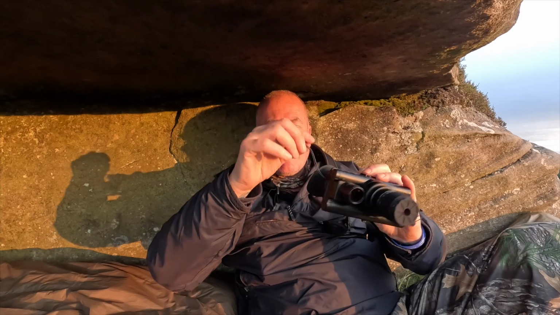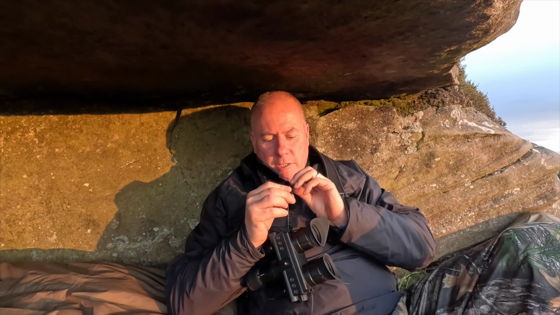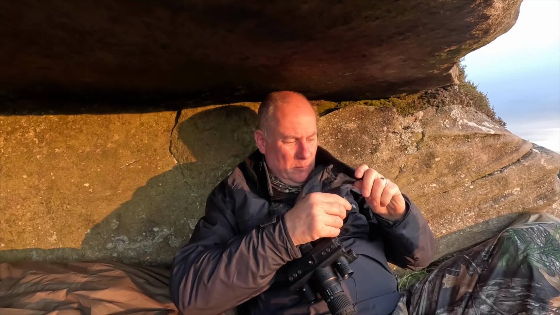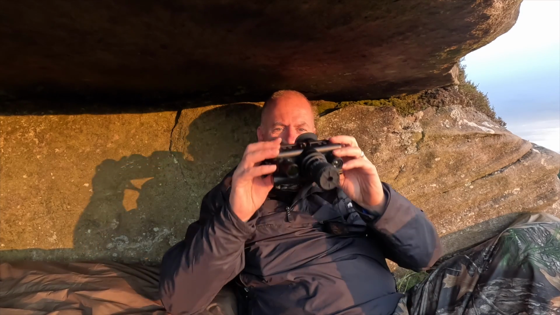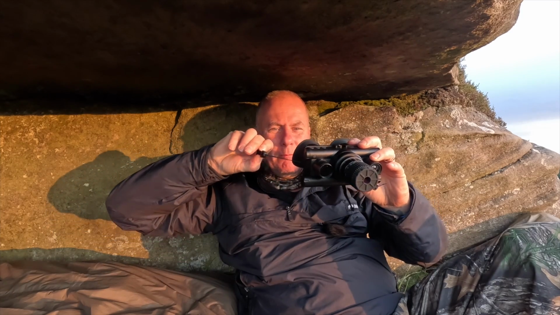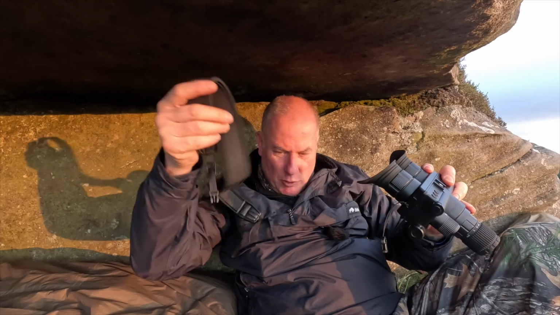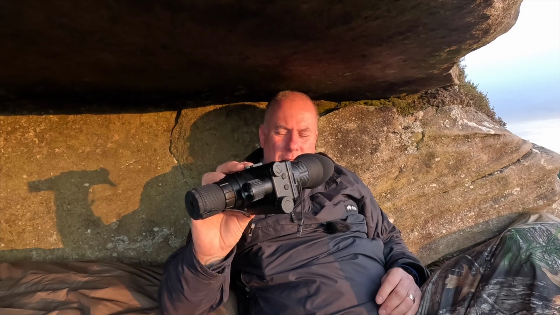Get this, attach these to the little lugs, and then you've got these little clips here. Put that on, put that on, and there you go. That's it attached. You can just hang it down, bring it up when you want to use it, and that's it, perfect. And when you want to get rid of them, just unclip them and store that in your pocket. So that's all the accessories for it.